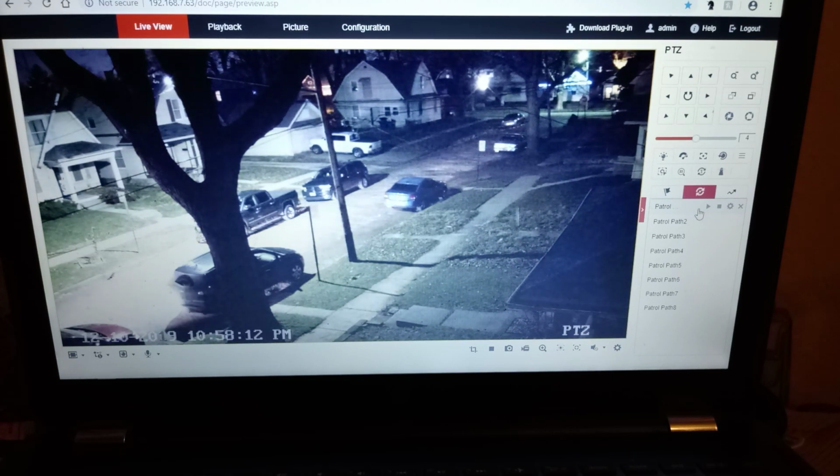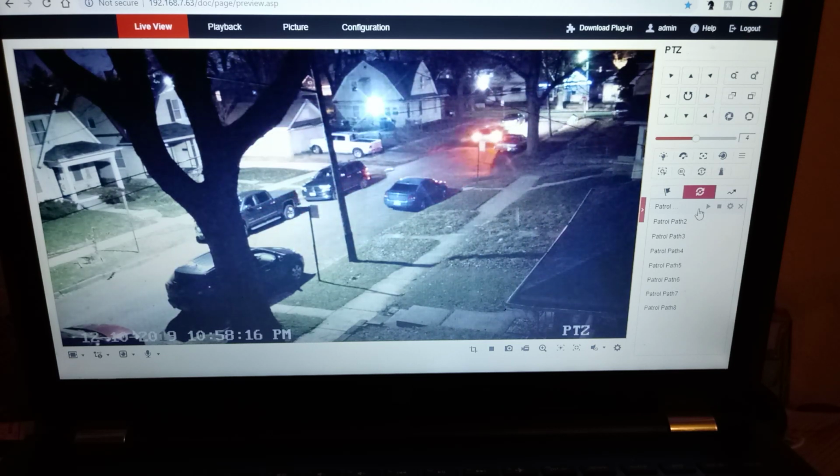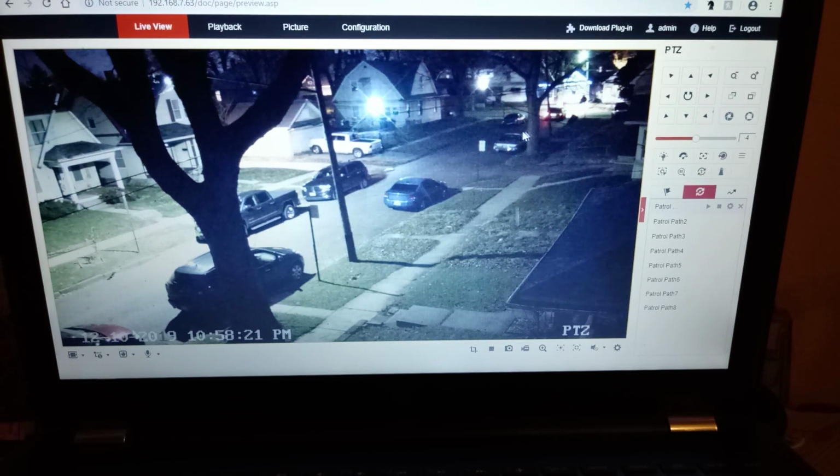Oh, there goes a car down the street. Oh, that's a live test. That just shows you. No, I didn't have the auto tracking on, but I could have zoomed in and more than likely got his plates. But you've got to set it up separately to slow things down so you could get a license plate, if that's what you wanted.